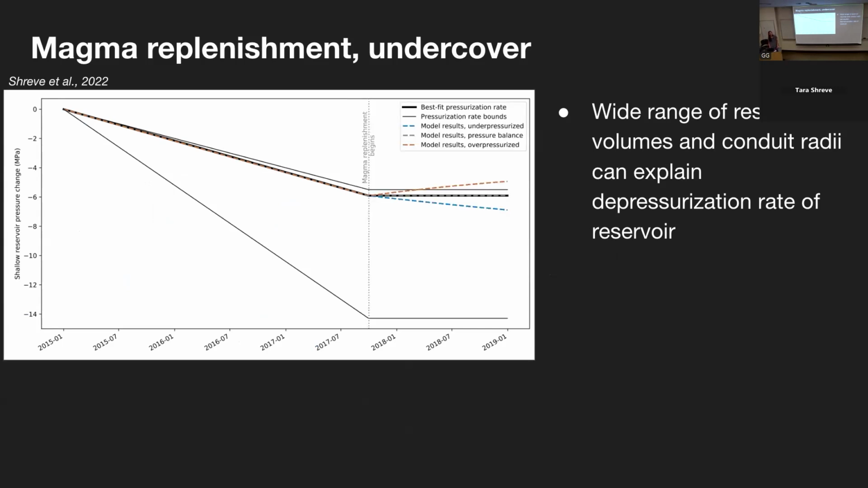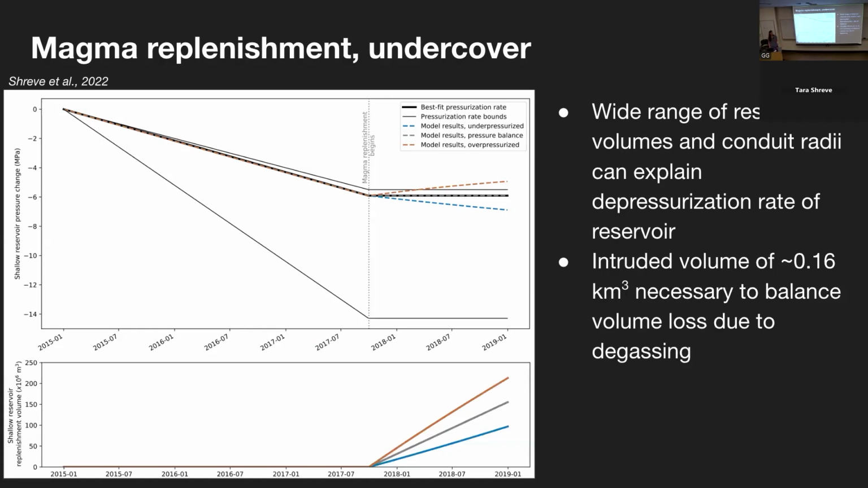And we were able to estimate the amount of volume intruded needed to balance that volume loss due to degassing. What we found is that about 0.16 cubic kilometers was necessary to balance the volume loss from degassing.